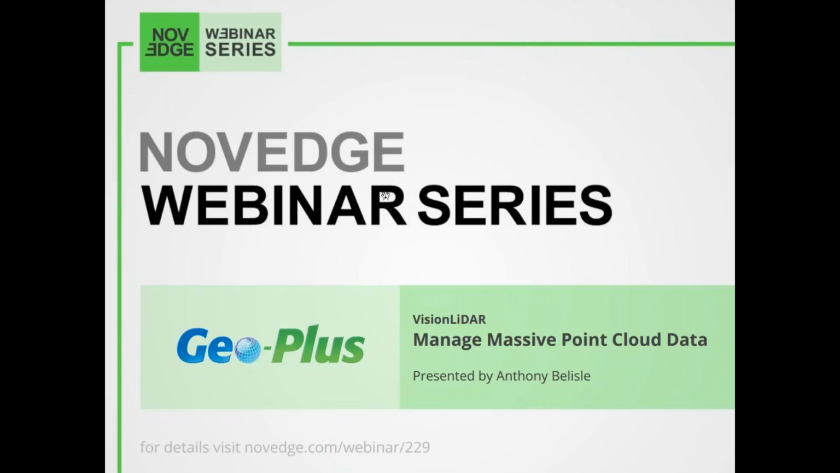Today, manage massive point cloud data with VisionLiDAR. Compared to other software solutions, VisionLiDAR is faster and compresses the data better during preparation and loading. VisionLiDAR lets you work, in fact, with over 25 billion points and is designed to simplify and automate work for LiDAR point cloud processing in the air, on the ground, and in motion.